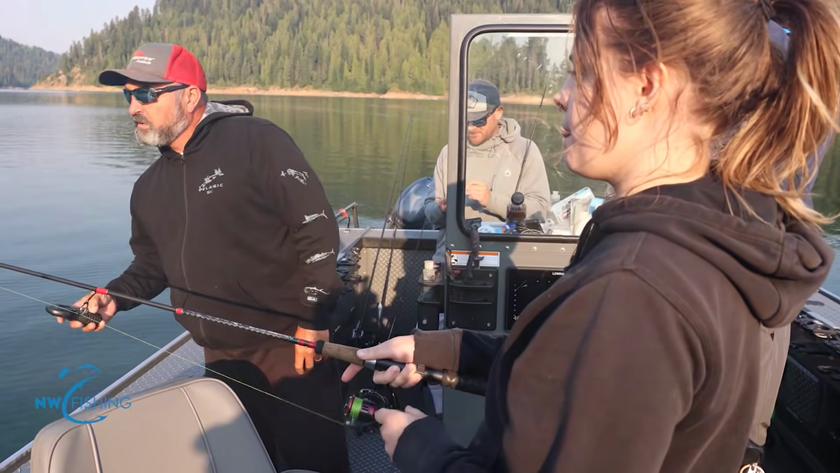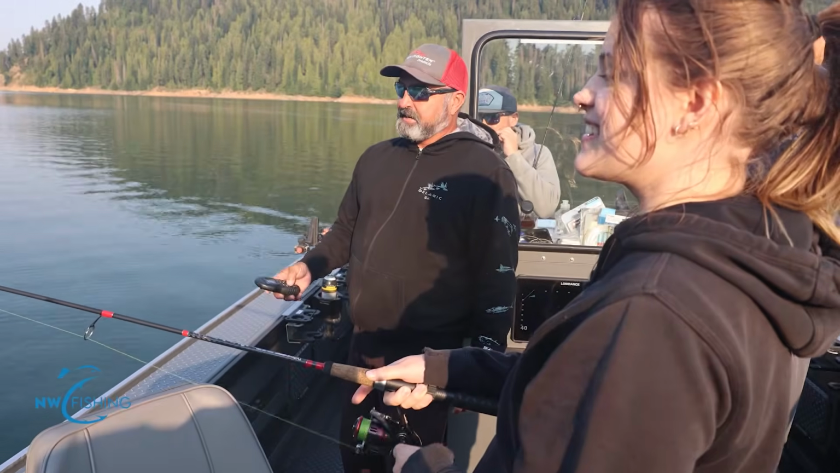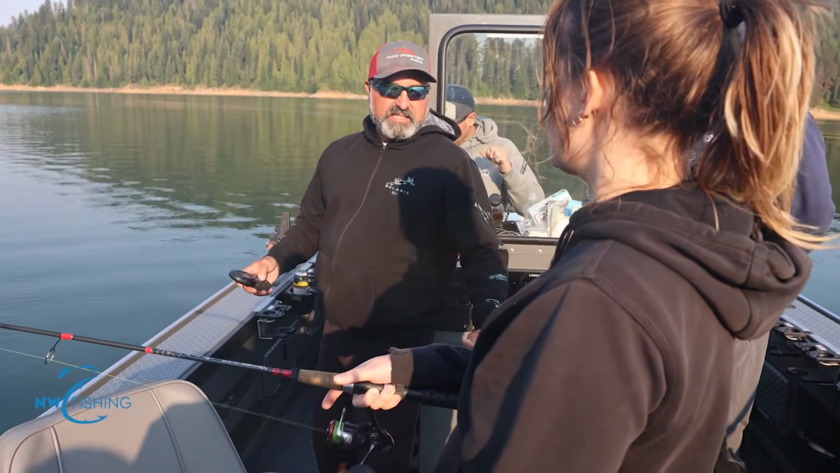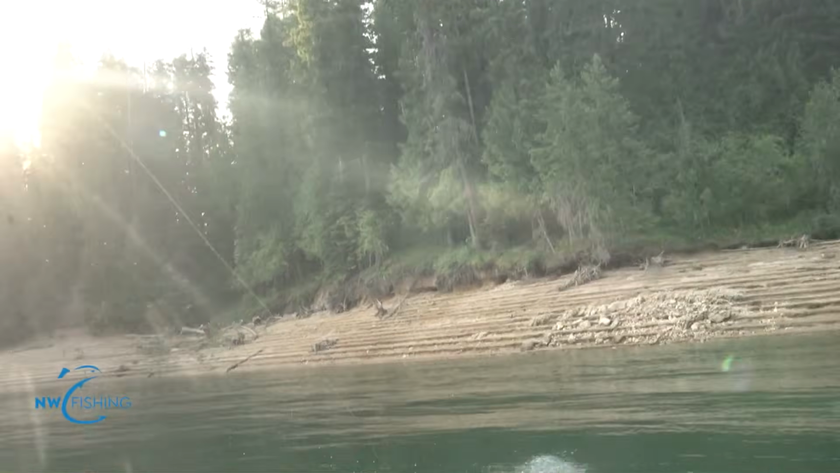Any tips for avoiding tangling lines? Don't cast over anybody else. And if it looks like you're gonna get tangled, just reel it up and defuse it. Keep it tight. Real nice.